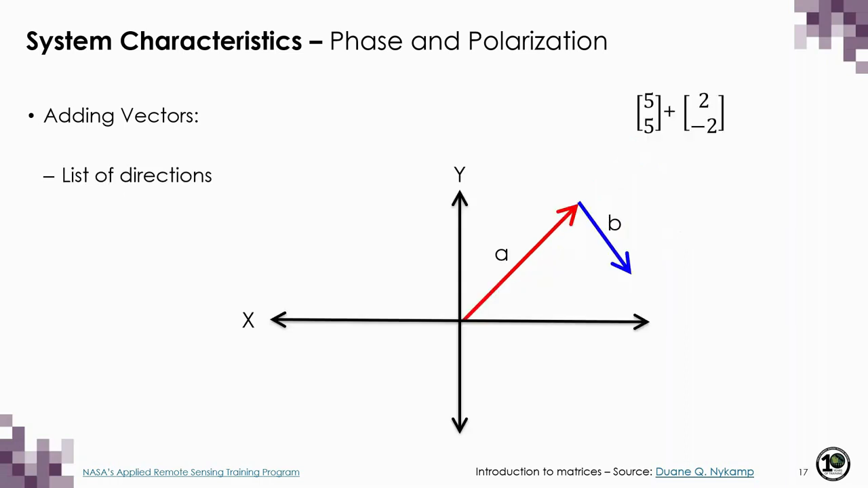Again, you can think of it like a list of directions. Here I'm showing you the addition of vectors A and B using a list of values. In this case, we can think of it like walking along the x direction by 5, moving up along the y direction by 5, then along the x direction by 2, and down in the y direction by 2, which is again equivalent to drawing a line from the tail of A to the head of B.